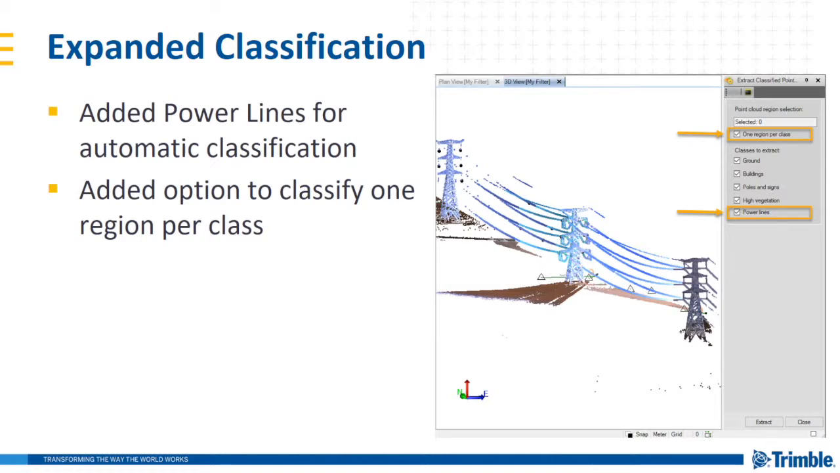We've expanded our point cloud region classification. We've added the Powerline Classification, which will automatically review your point cloud and classify any Powerline object to this Powerlines region.